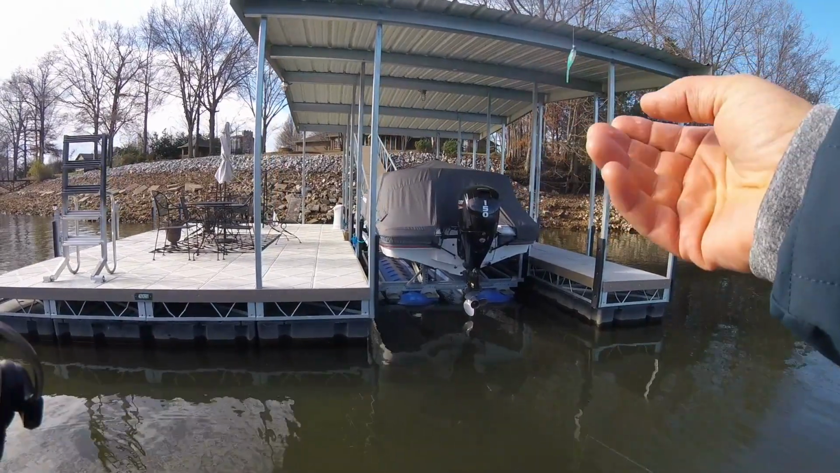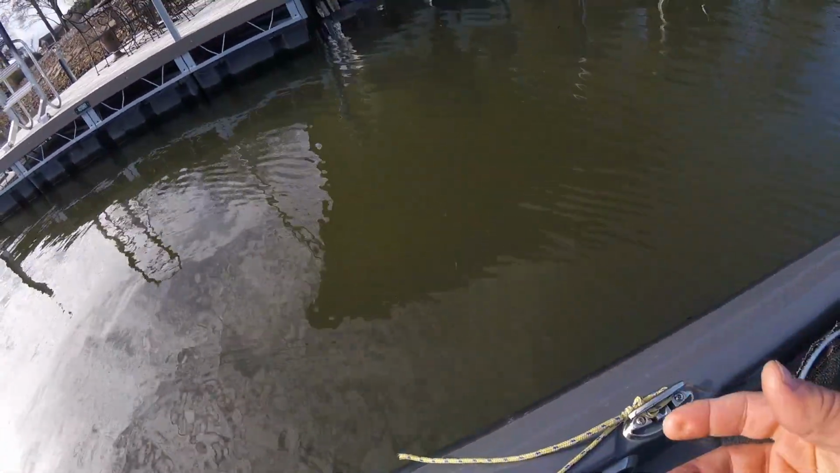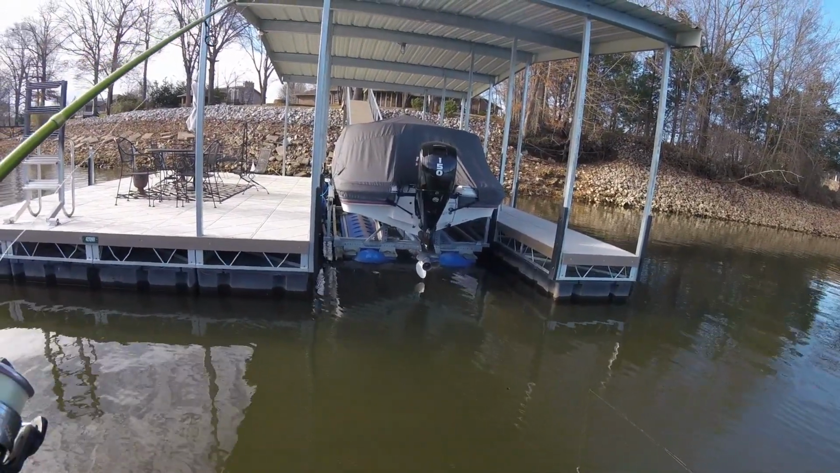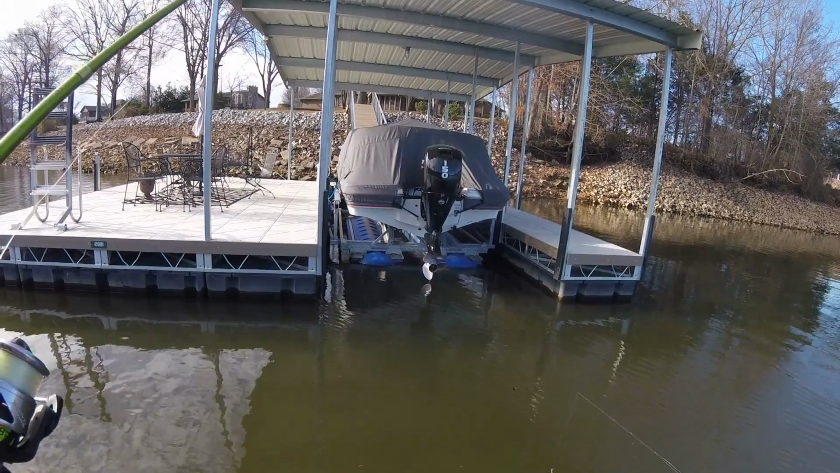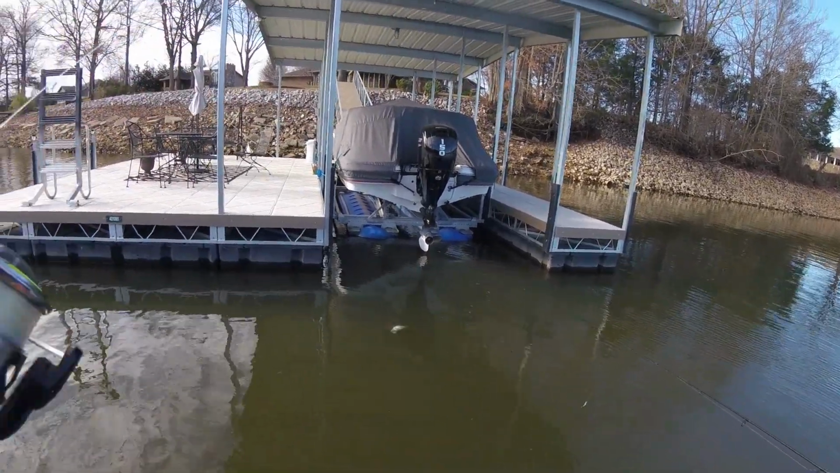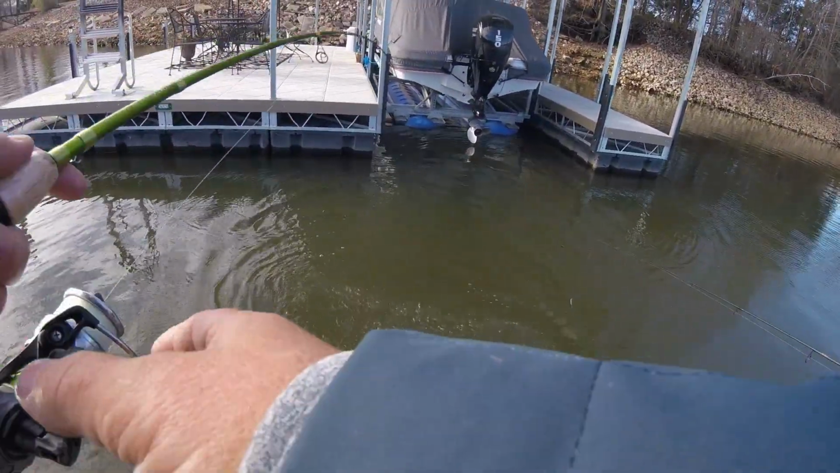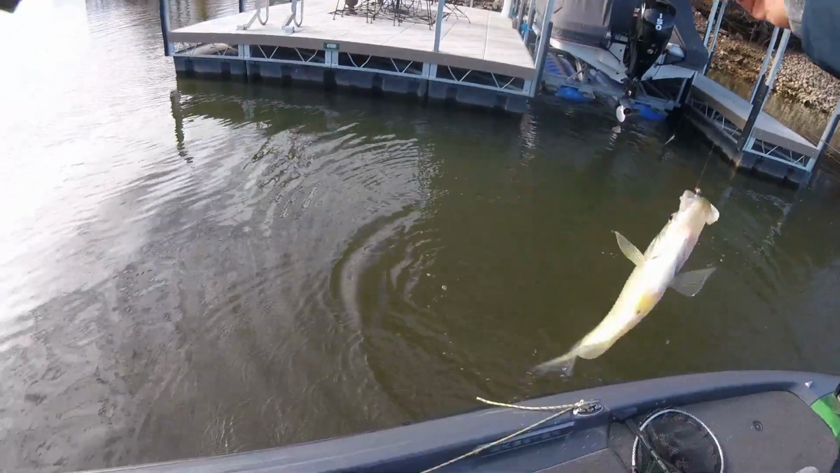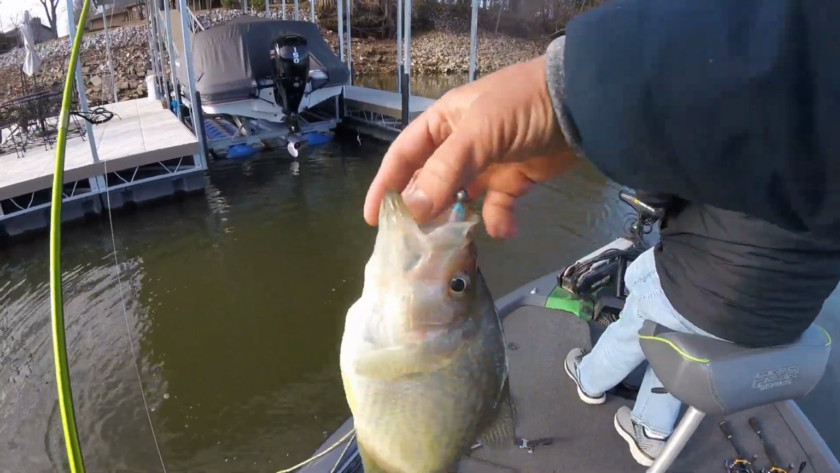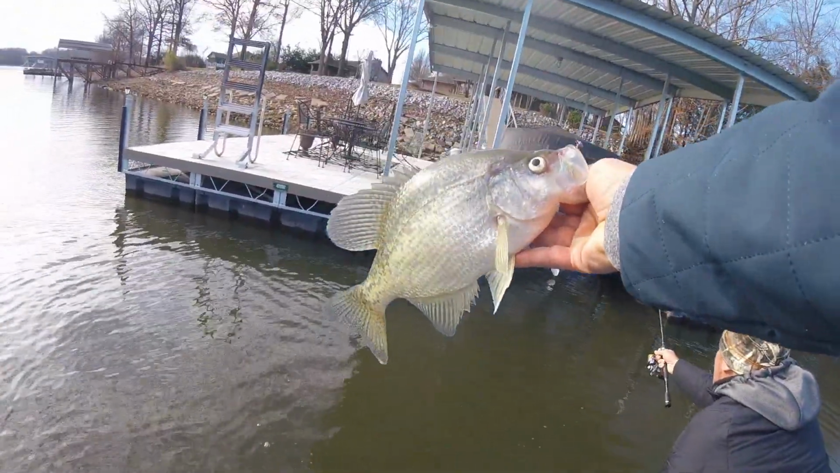Didn't quite make it, I don't think. You got close. You get him? I got him. That looks better. Yeah, we've been looking for you all morning. Let's see. Oh, yeah. That's a 1.5 pounds. Yes, sir. I'll take that.